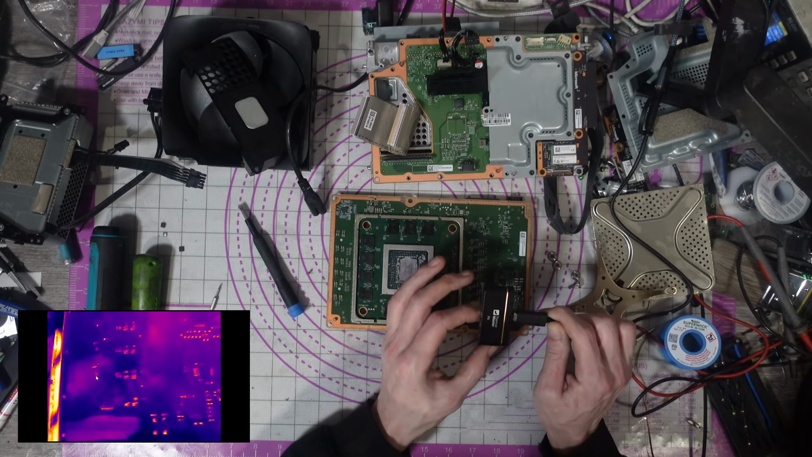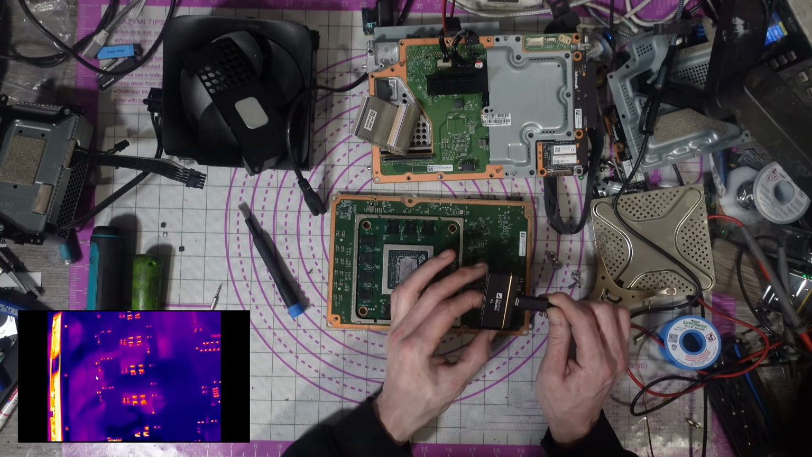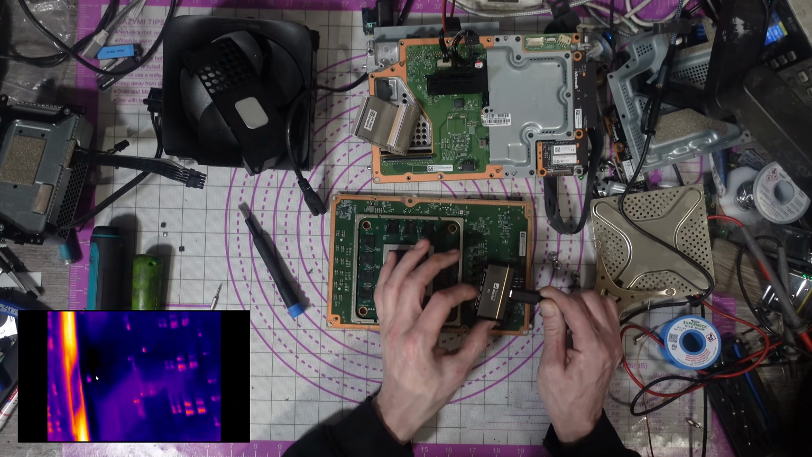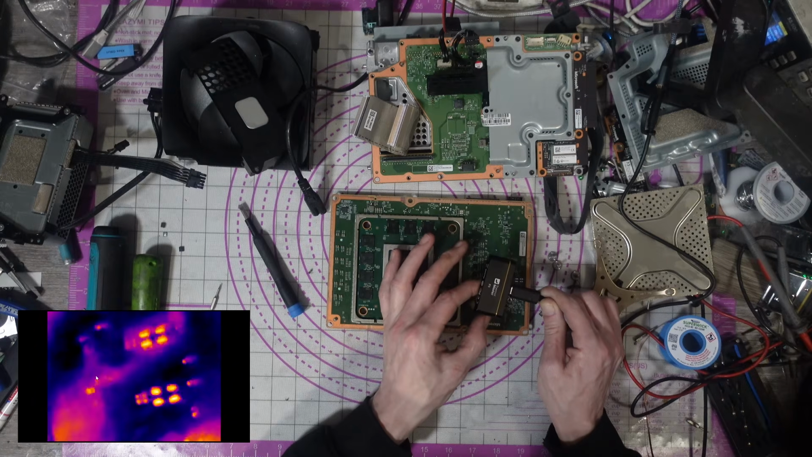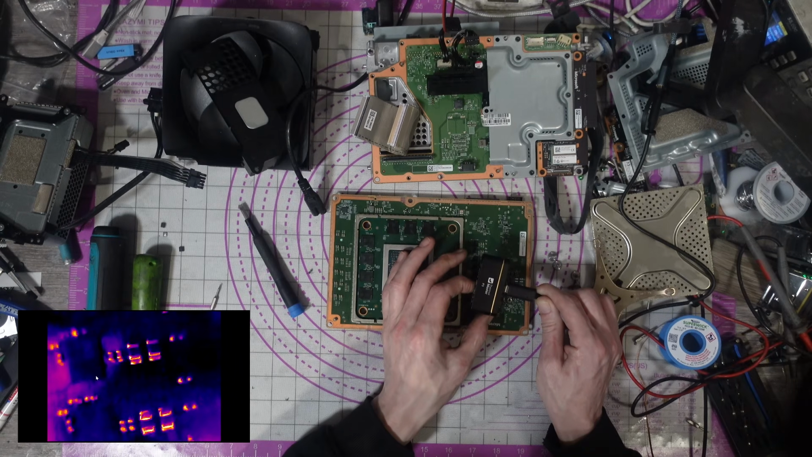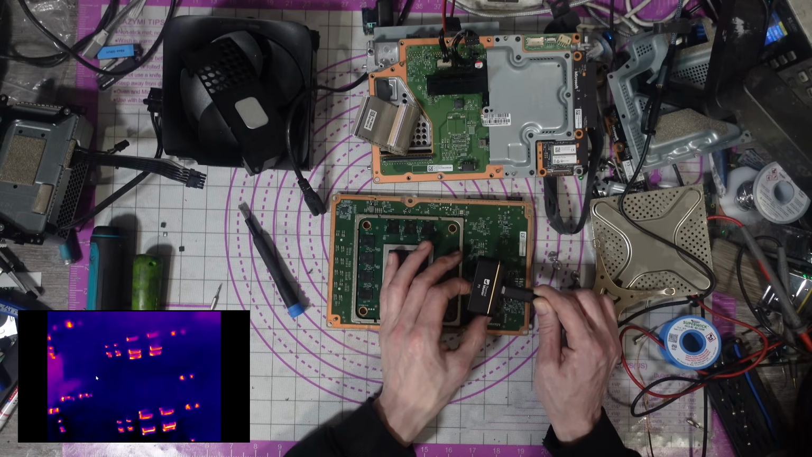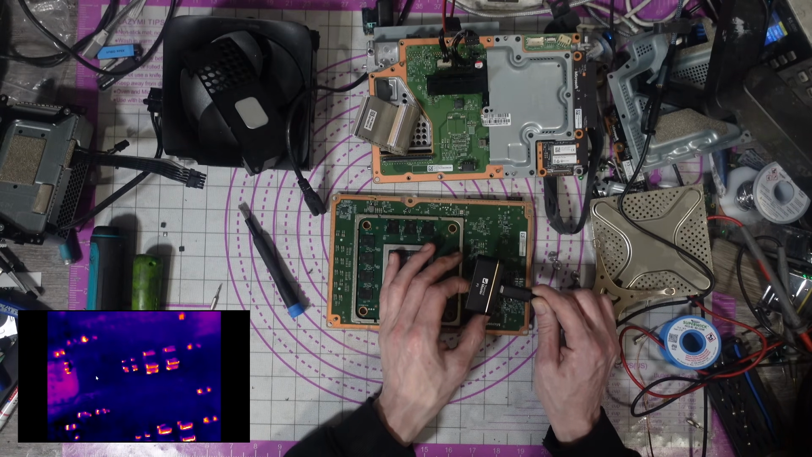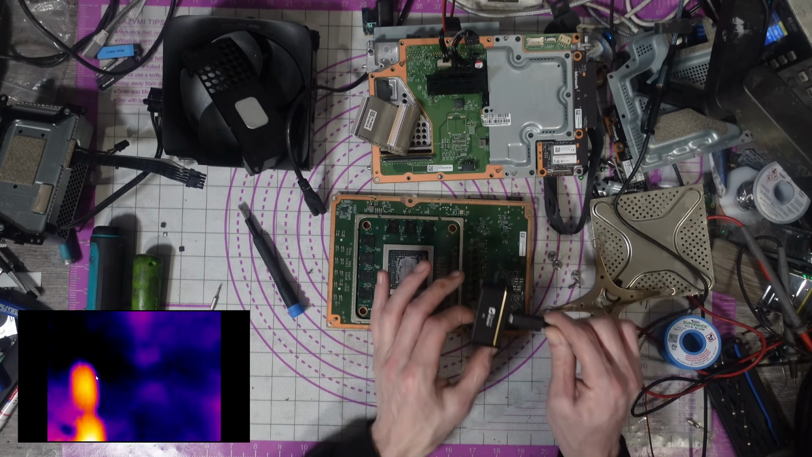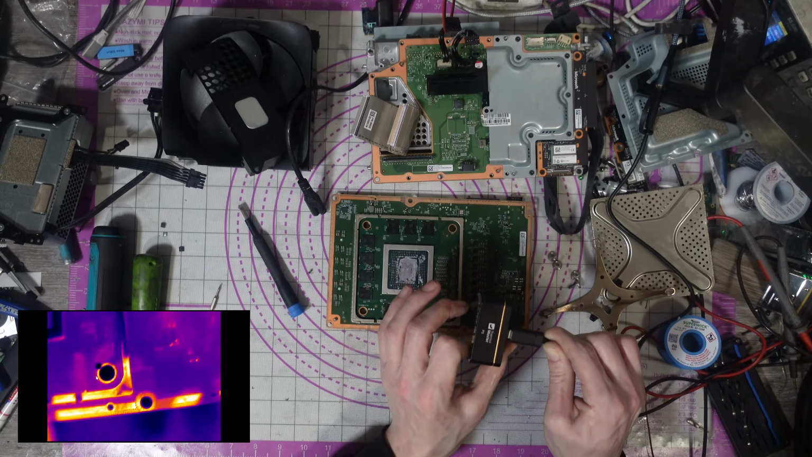that in actual fact we can zoom right in with this. It's absolutely fantastic. If I go to maximum zoom, well, maximum focus, we can see individual components with this. Like that, look. Just look at the clarity on that. You can change the colour schemes and stuff, you know, you can have like a black with white marks for the heat spots and stuff like that. I prefer this one personally. But you do you, sort of thing.